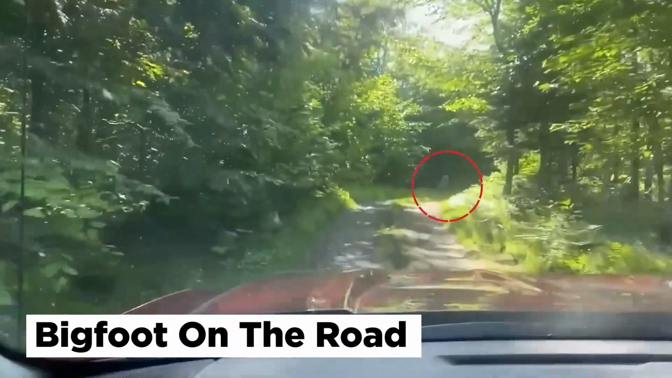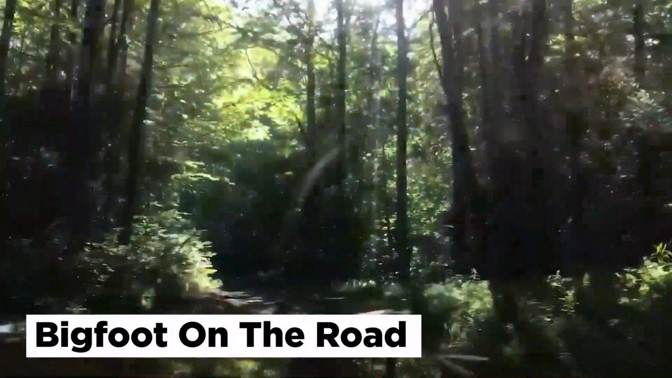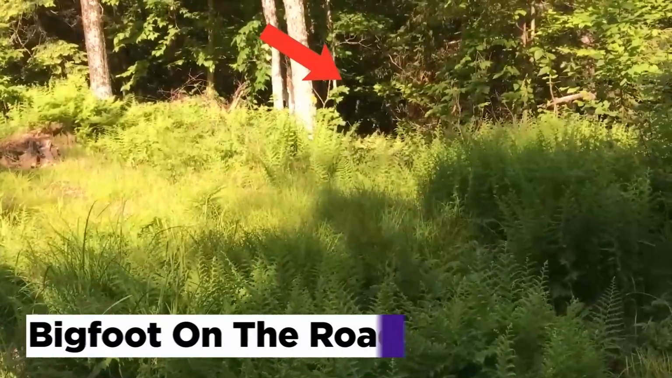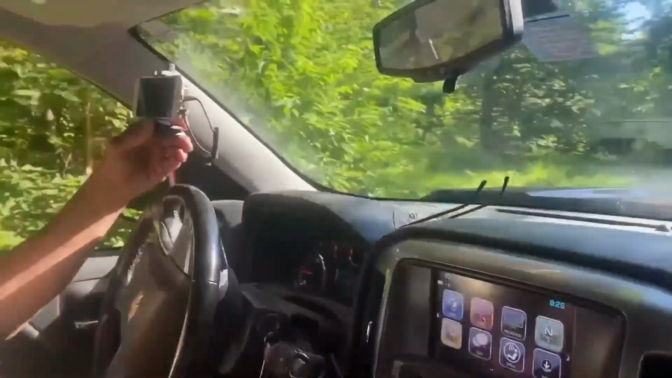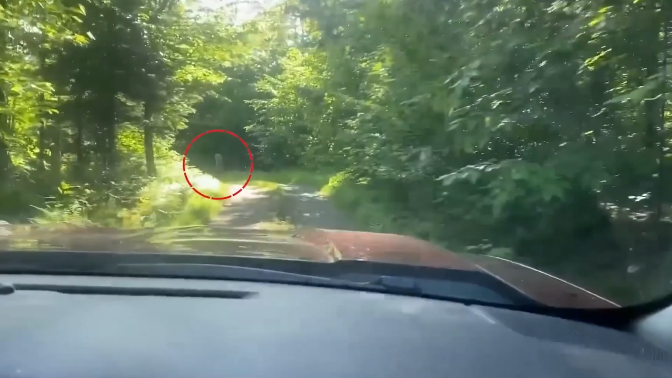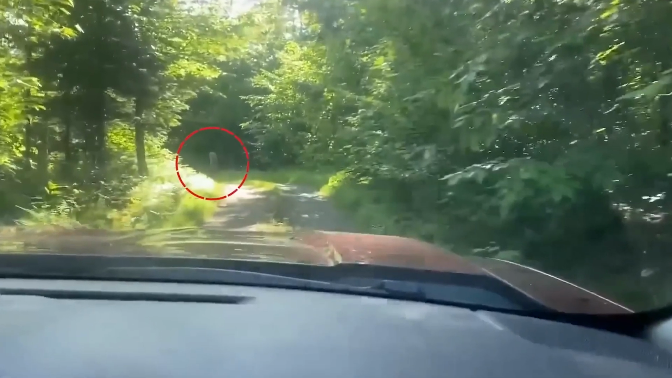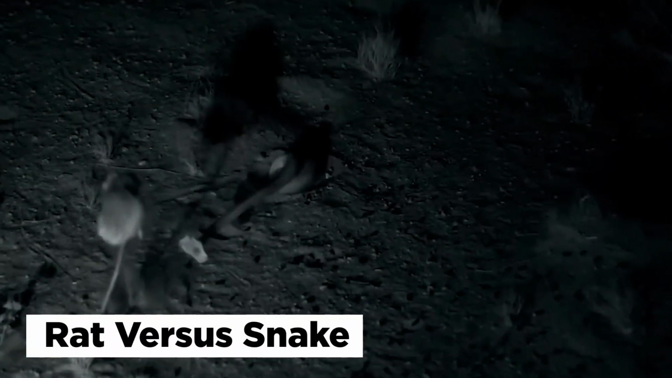Bigfoot on the road. Though this is not the first time someone has spotted a Sasquatch in the woods, we can say it is the first time it has been recorded from so little distance. So what happened was that a man was driving through the forest when he spotted something moving in the trees. The man stopped his car and a giant Bigfoot was hiding behind one of the trees. But when the man tried to approach the hiding beast, it started howling with a scary voice, so he had to back off.